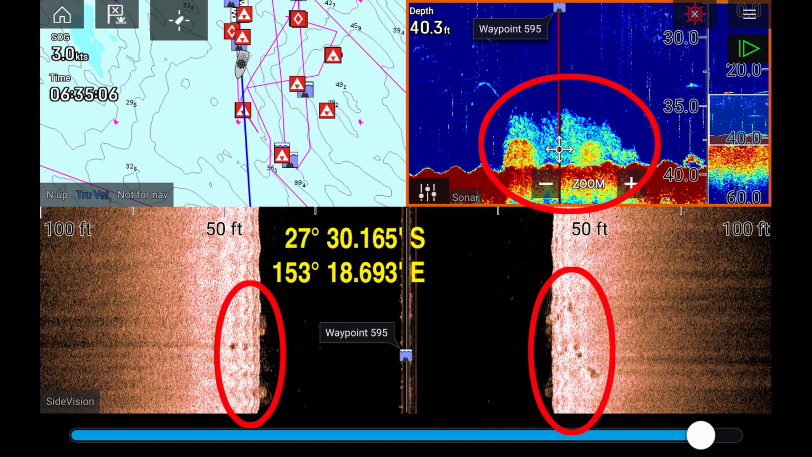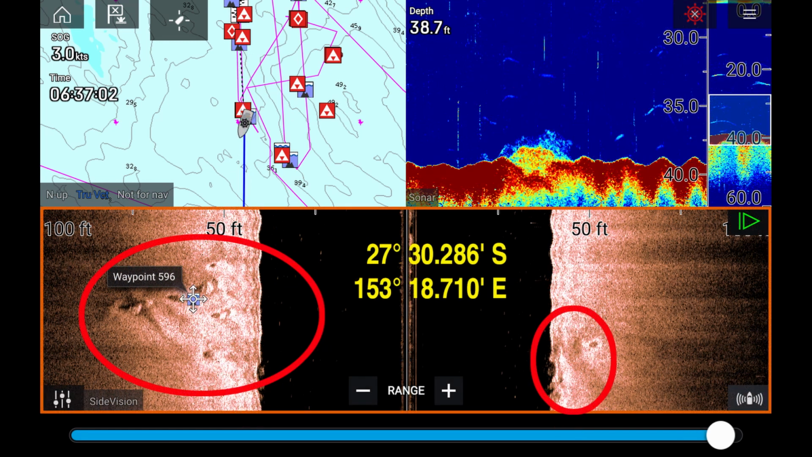This is another fairly large piece of structure, and I think it's an unpublished mark, or the published mark is a long way off from where it actually is. It's holding quite a bit of bait, and there's possibly a larger fish on the right hand side of the traditional sonar view. Here's another bit of structure on the bottom which I've marked. It's close to, but not quite at the same coordinates as a published mark. It's holding a bit of bait at the moment, but no large fish as I can see.